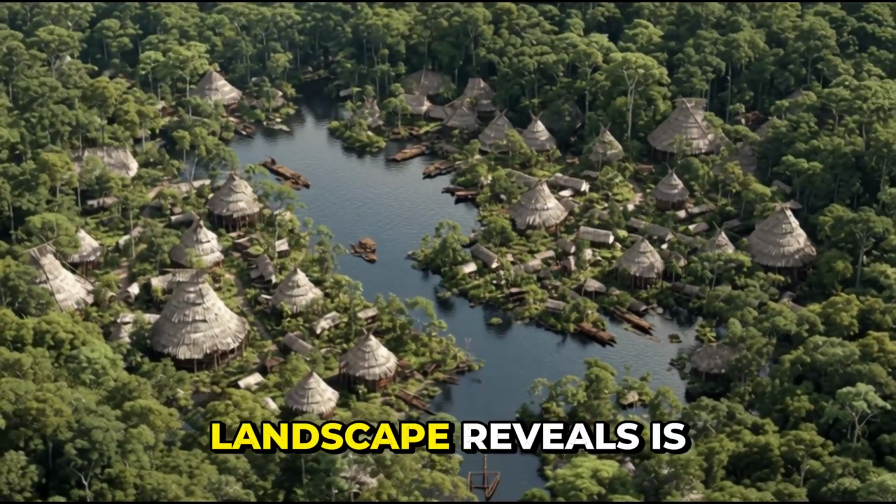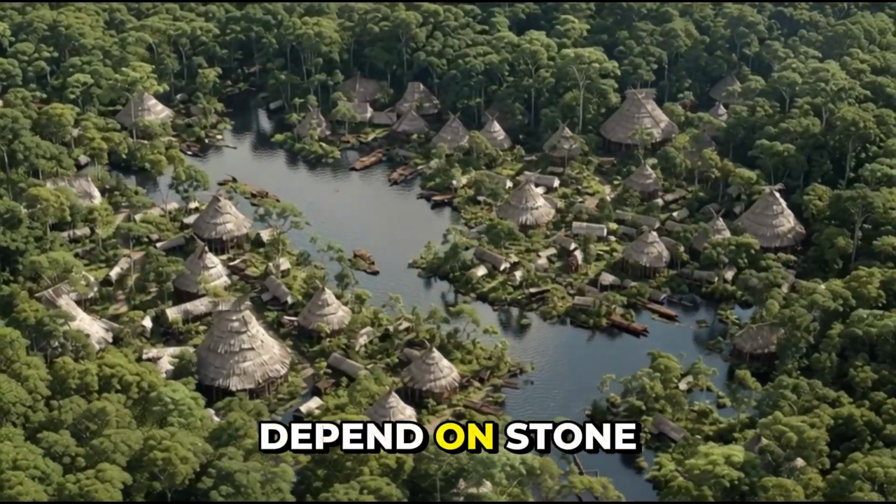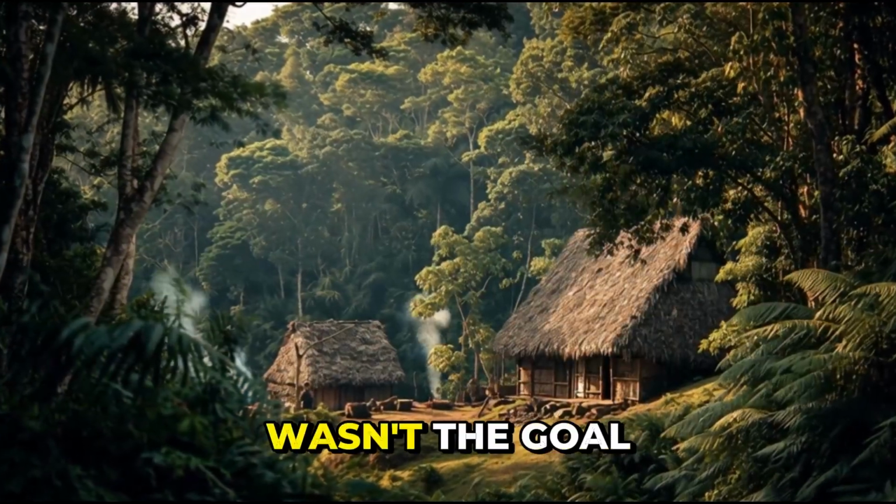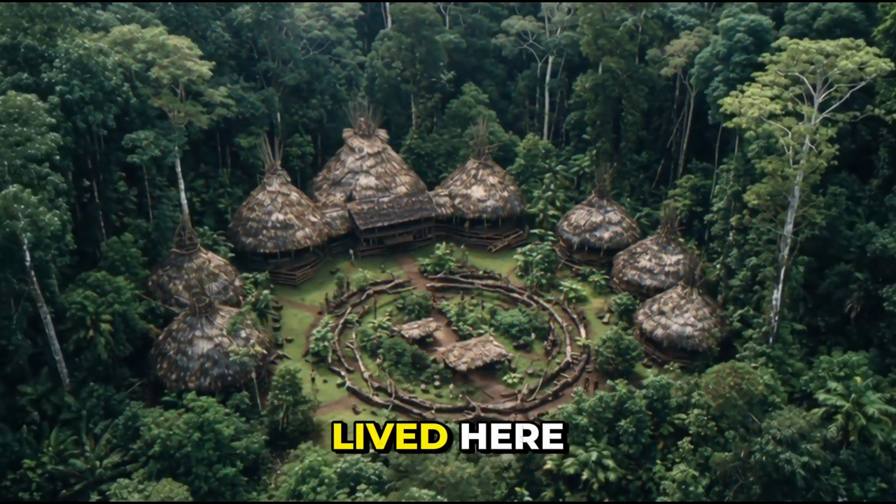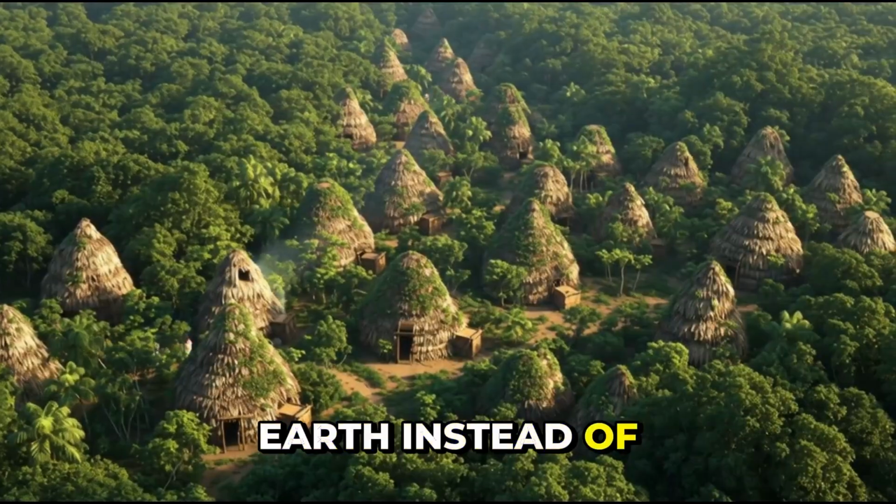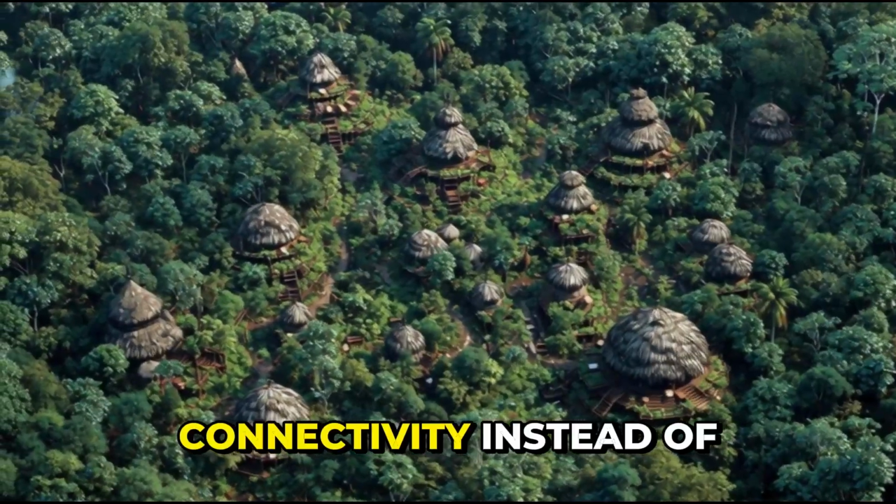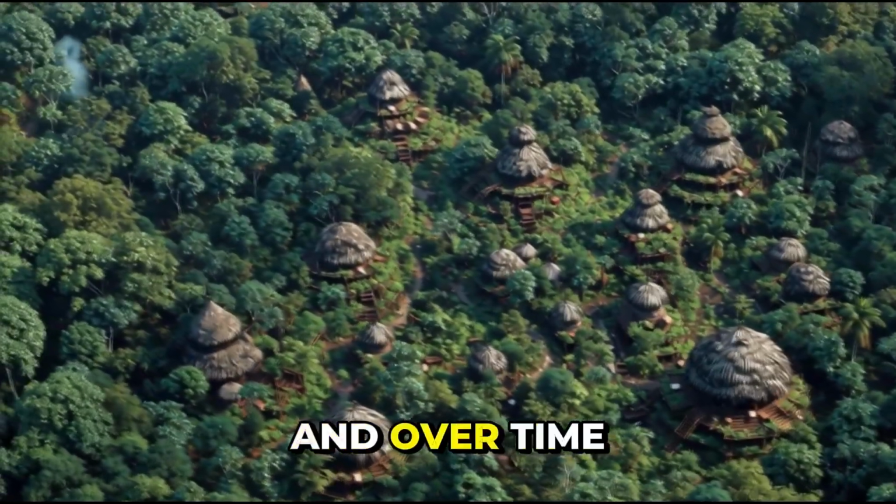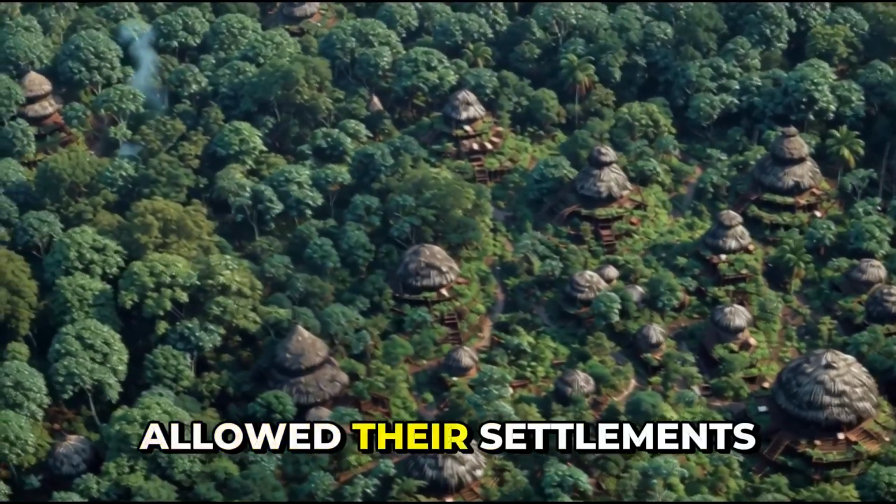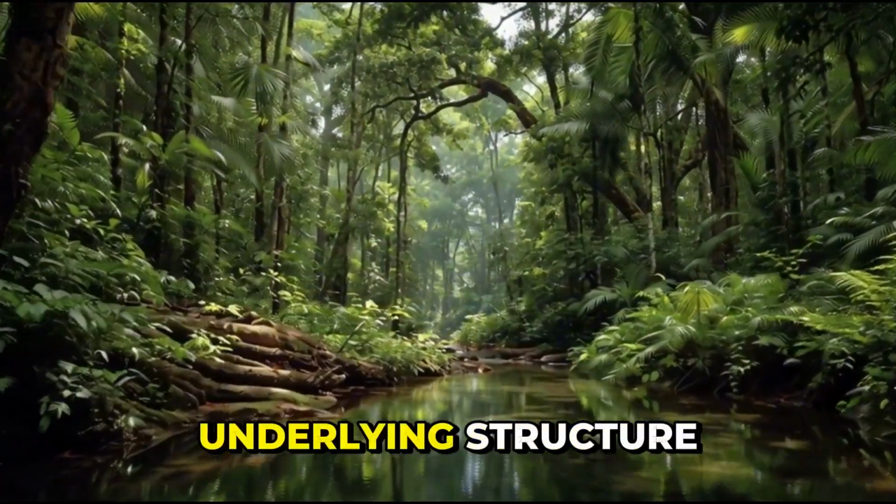But what this landscape reveals is a different logic, one where permanence didn't depend on stone and where visibility wasn't the goal. The people who lived here built in ways that made sense for their environment. Earth instead of masonry, elevation instead of enclosure, connectivity instead of density. And over time, those choices allowed their settlements to dissolve back into the forest without erasing their underlying structure.